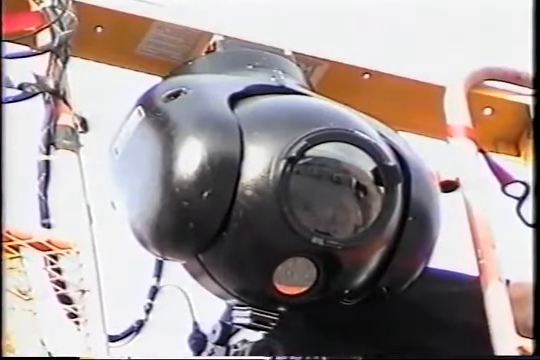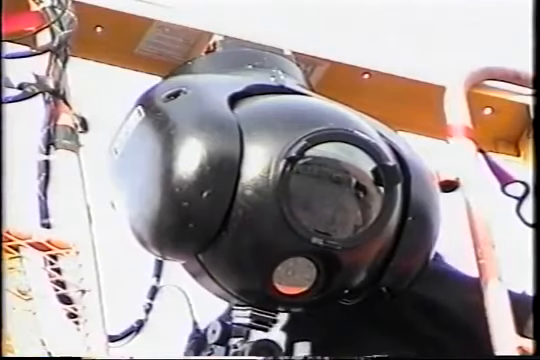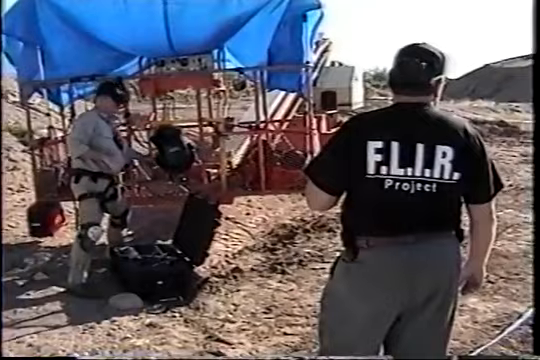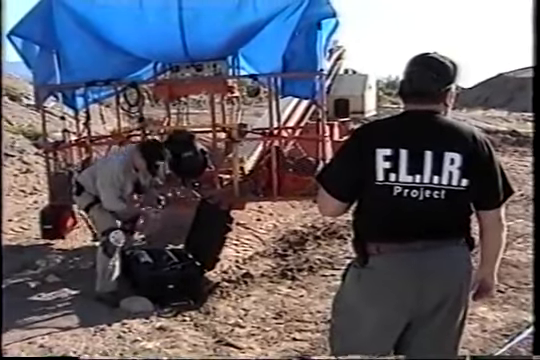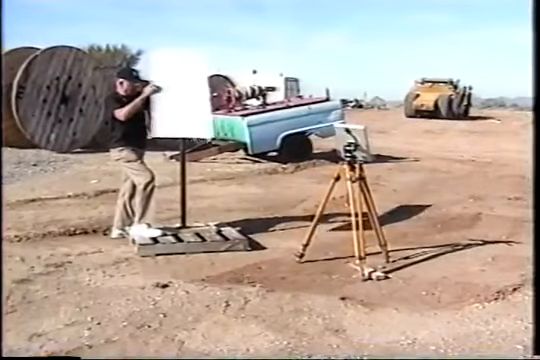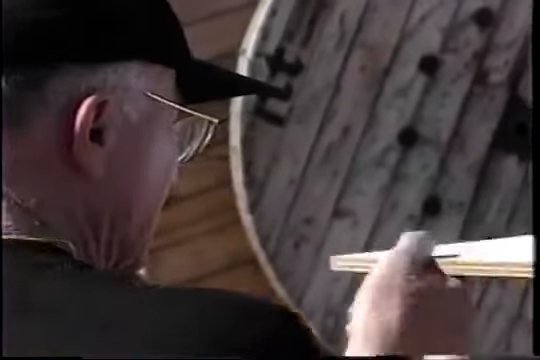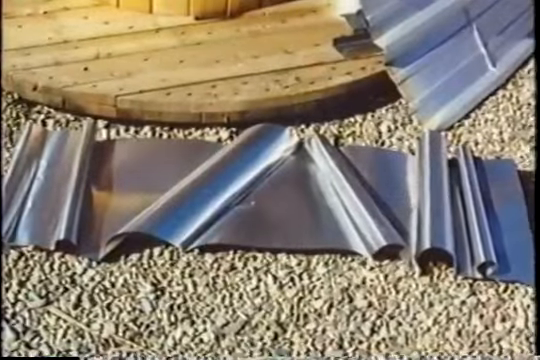This provided a more stable platform from which to make observations, and also permitted the recording of data from a much closer point of view. Great care was taken to set up the equipment properly and prepare the testing area. Data was incorporated from the Special Counsel's Fort Hood tests into the FLIR Project parameters.